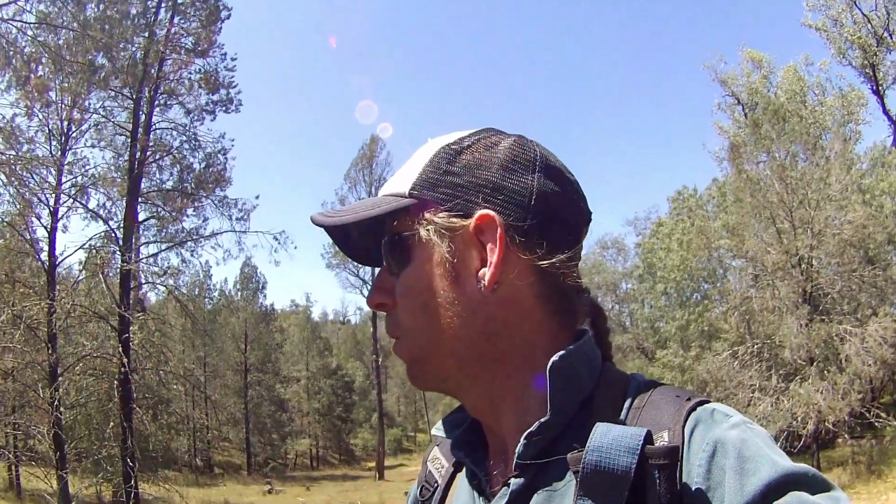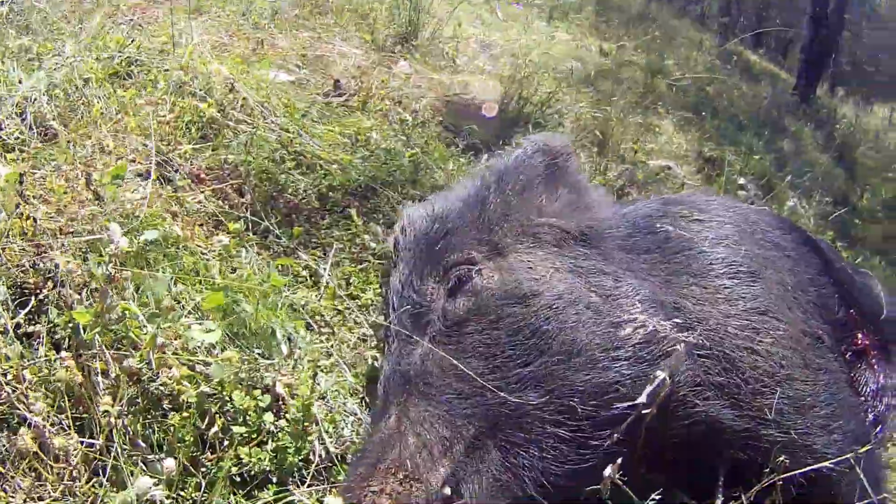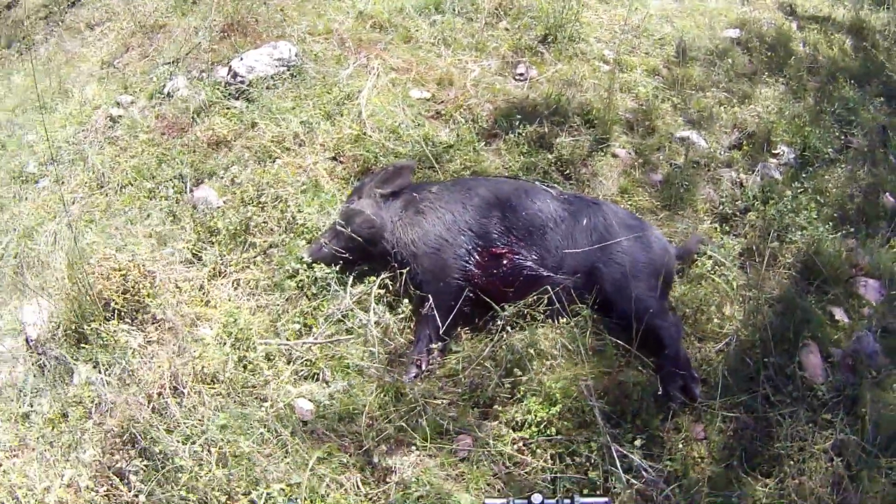And just as I let my guard down, it decides to move, and there's about another 3 pigs there. Bigger ones than this one, but this is one I had a clear shot at, and I thought, can't wait any longer. Pulled the trigger, thought I missed it, but I didn't. Ran probably 150 yards. One down. There's a few more to go.